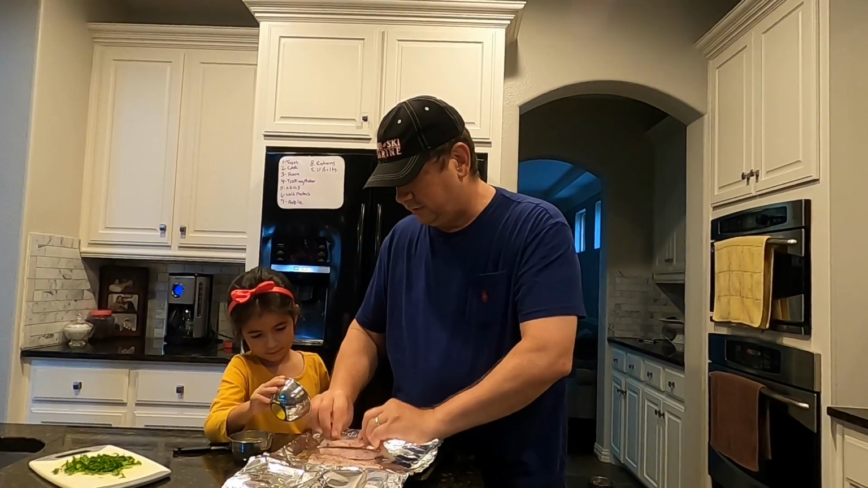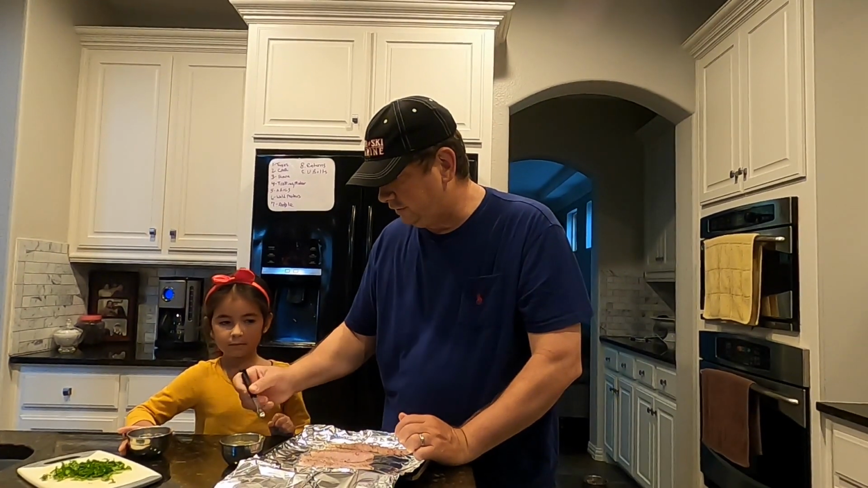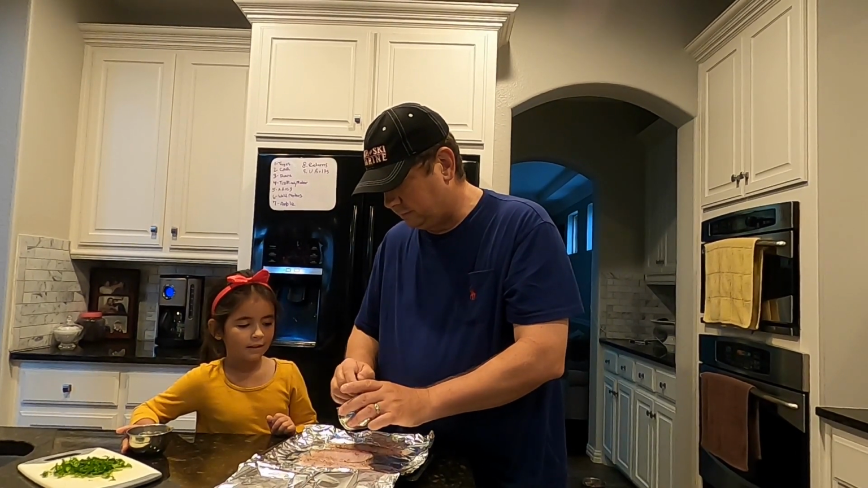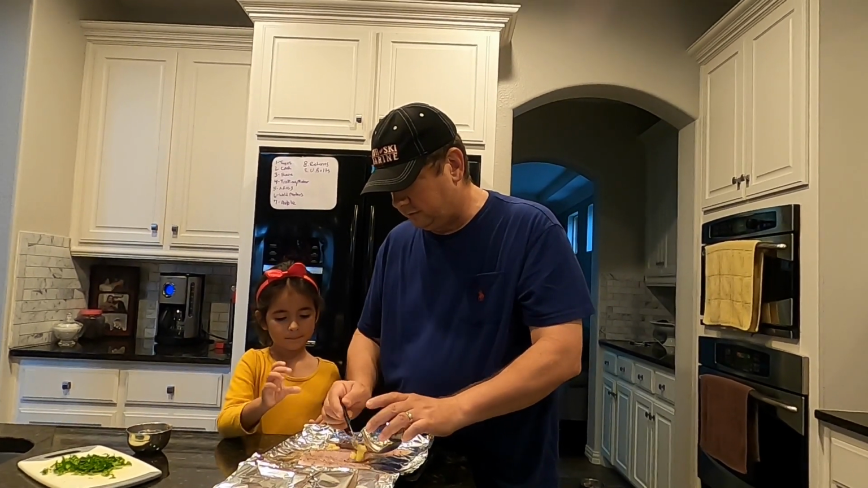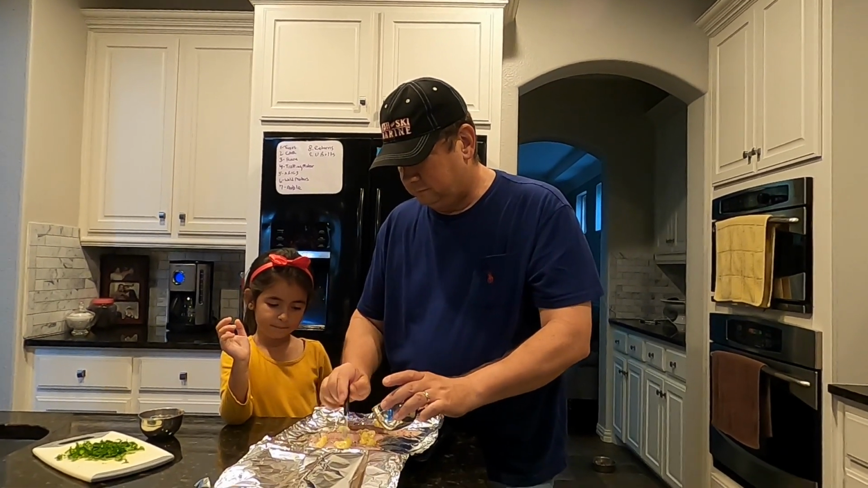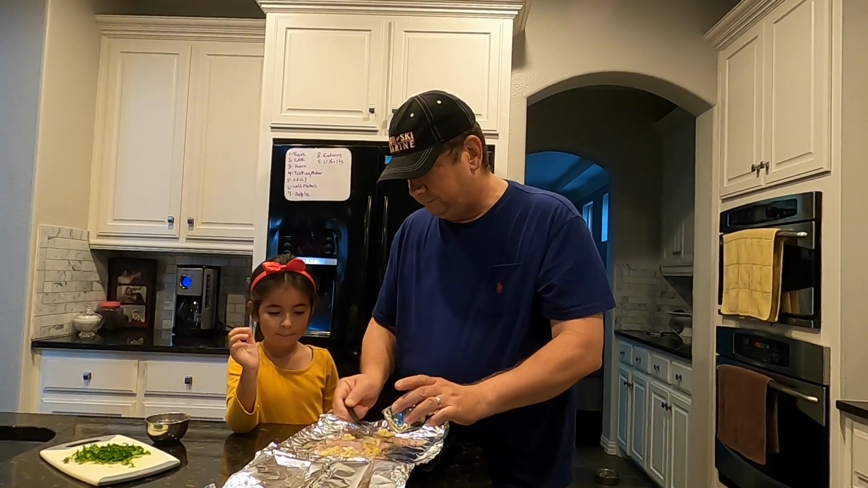Okay. Now, next thing we're going to do is start with the butter and the garlic. So I need you to just take this little spoon and just kind of mix that up a little bit and dip some of that on the fish as well. Okay, so when Daddy turns it over, you're going to do the same thing. Daddy's going to rub it on there a little bit, and I'm going to turn it on to you. See how fast Daddy did it?